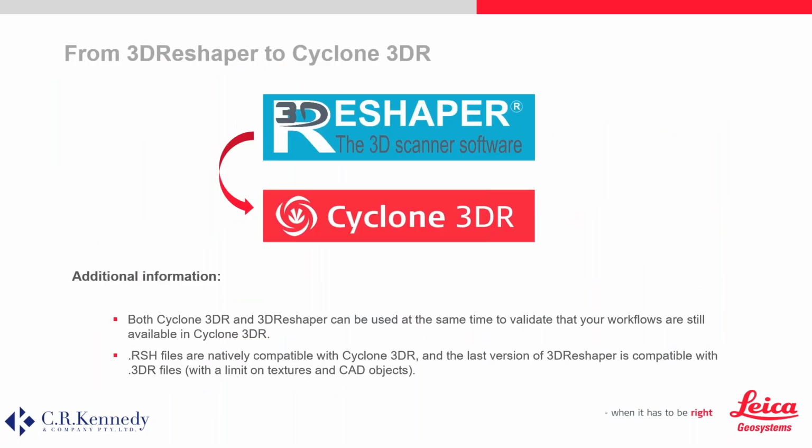Okay, so a couple more slides just to wrap up. Both Cyclone 3DR and Reshaper can be used at the same time to validate that your workflows are still available, so we strongly recommend doing that. Your current Reshaper files are natively compatible with Cyclone 3DR, and the last version of 3D Reshaper is compatible with a 3DR file as well, except there's a limitation on that with the texture and CAD options at the moment.